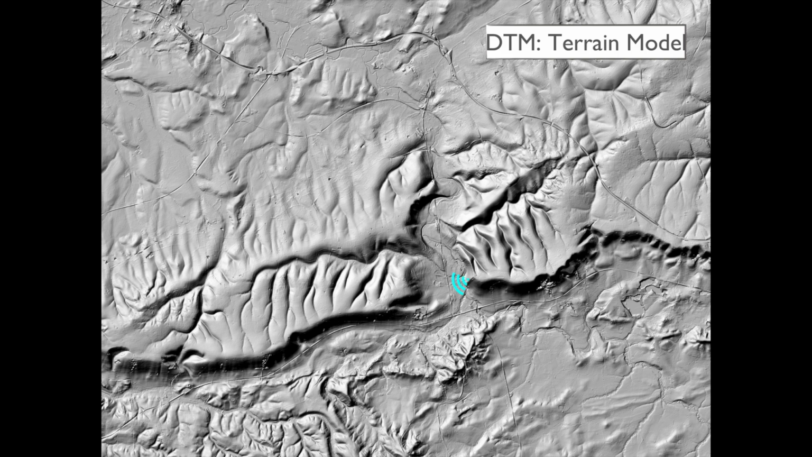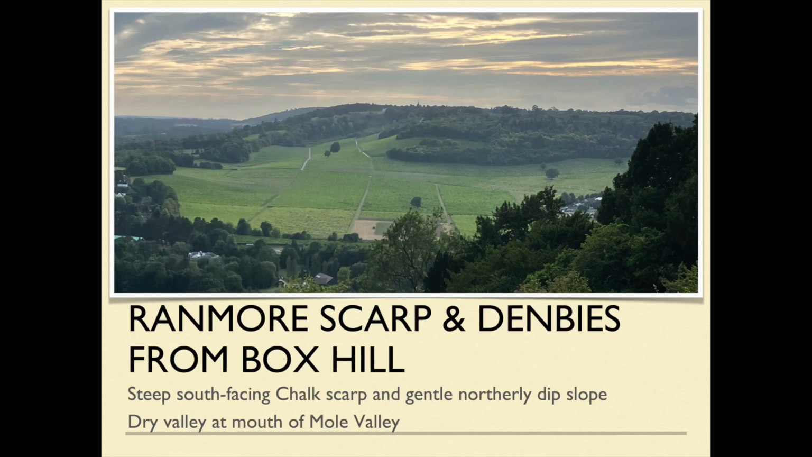We're going to start with looking at a picture from Box Hill here across in this direction. And this is Ranmore Scarp. So Ranmore is up here. This is Denbies. Richard mentioned that. You'll be seeing more pictures of vines. But the important thing here is that here is a steep scarp running down, and then the gentle dip slope of the chalk as it goes off to the north.